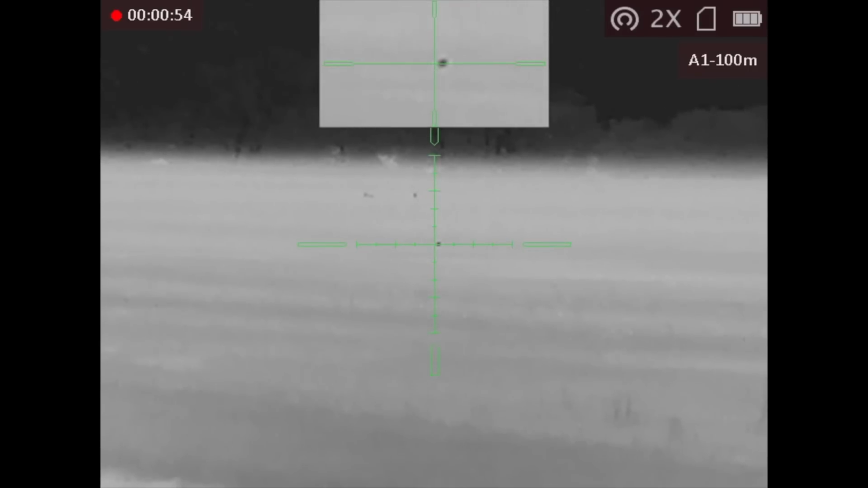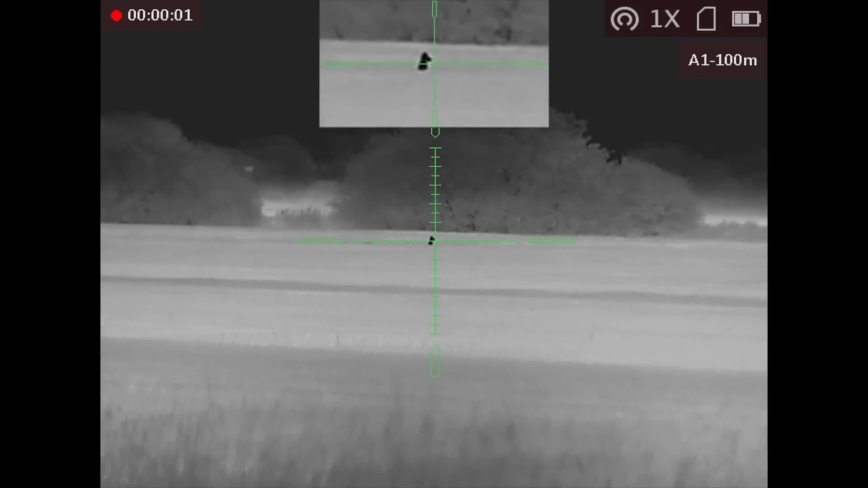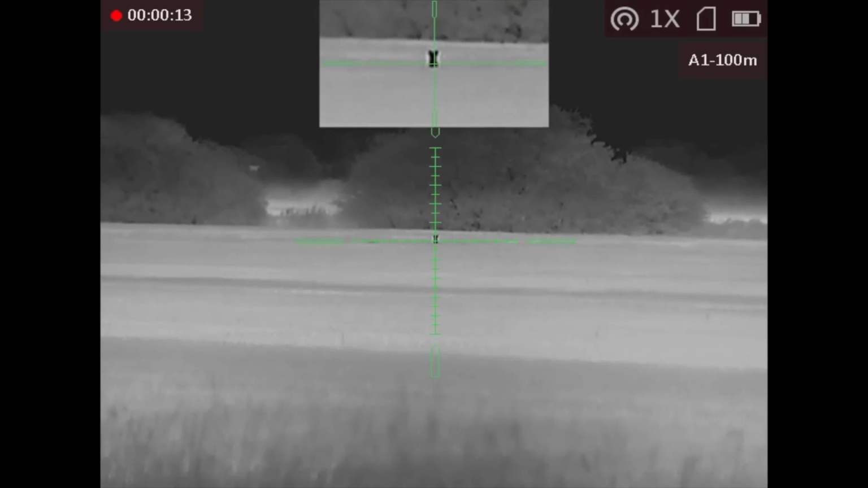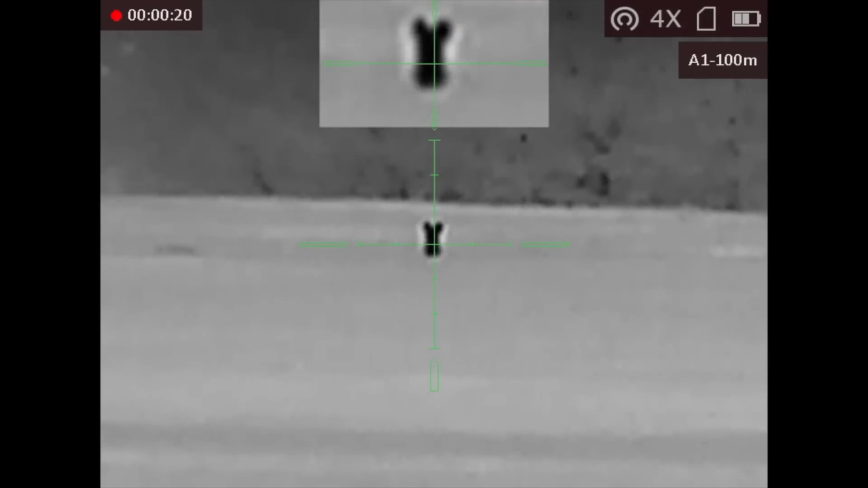Well, that big old thump tells me everything I need to know about that. As I head back towards Rick and the truck, I actually notice yet another fox coming out from the bush where we'd already shot 2. Wow, I can't believe just how many foxes were on this one farm, and we're a stone's throw away from the pheasant drive, as you'll see in just a couple of minutes. But this one here taken off sticks at 190 yards.